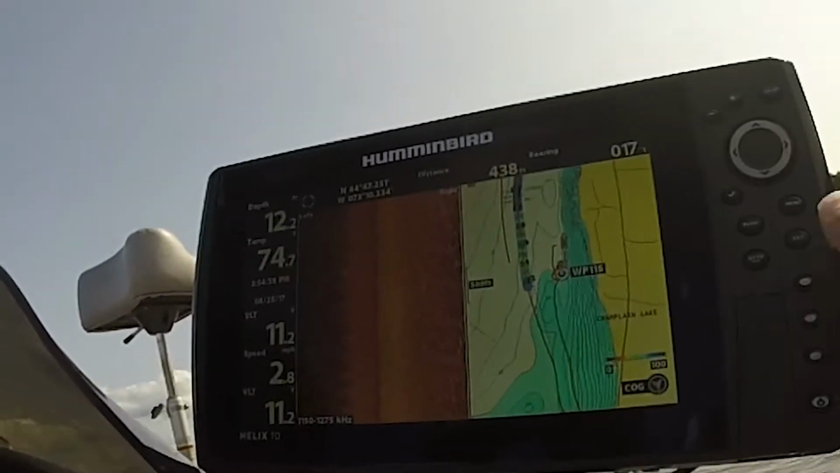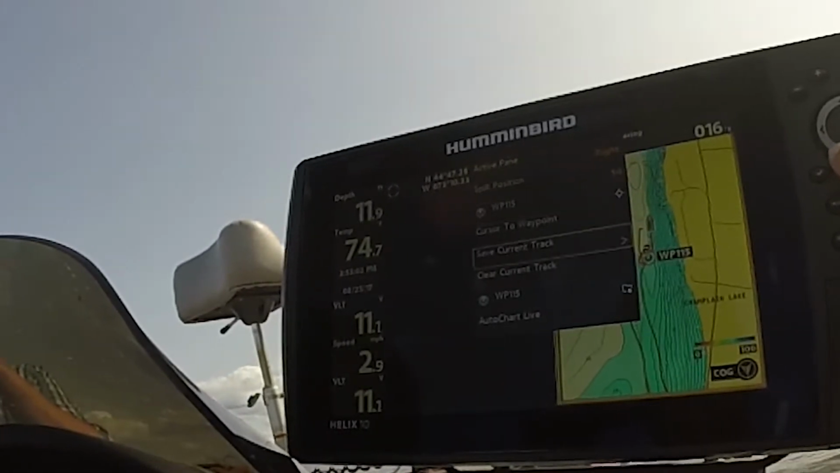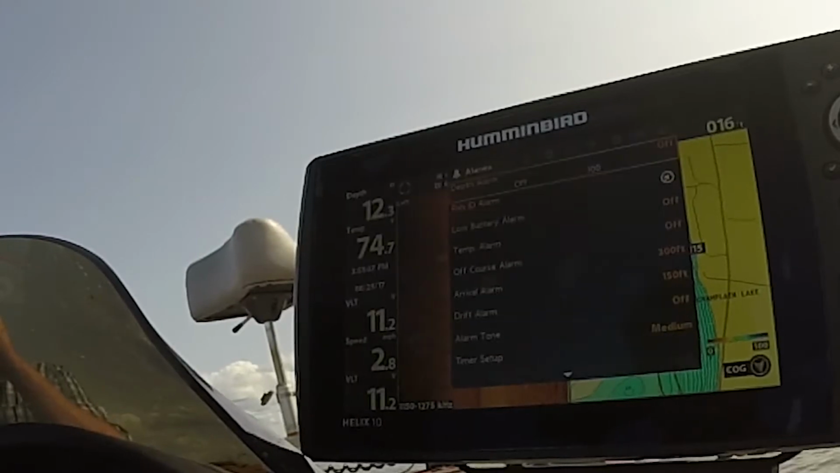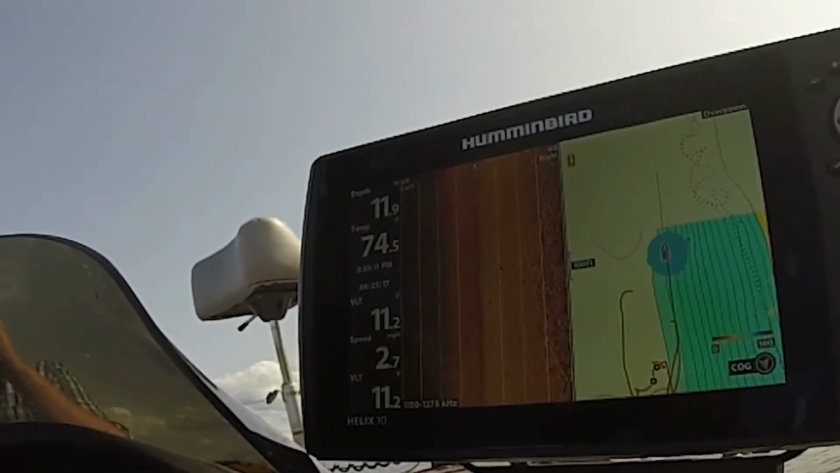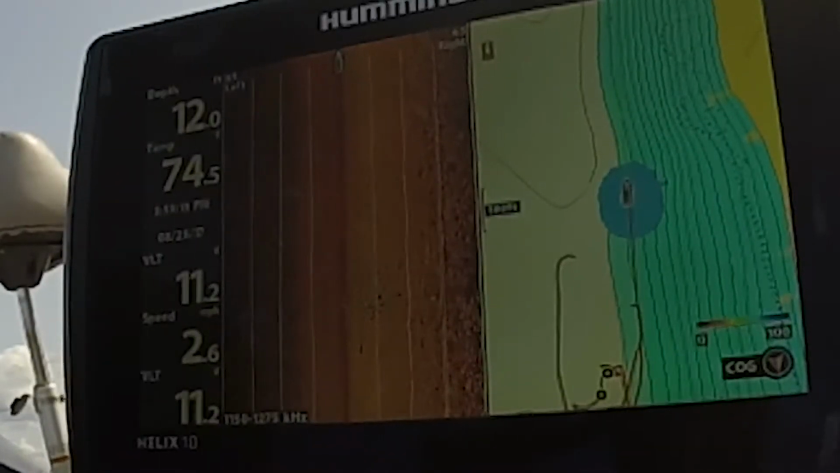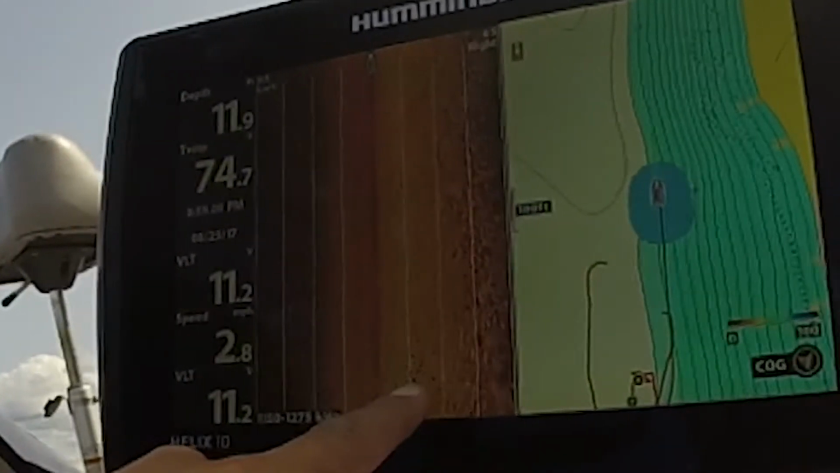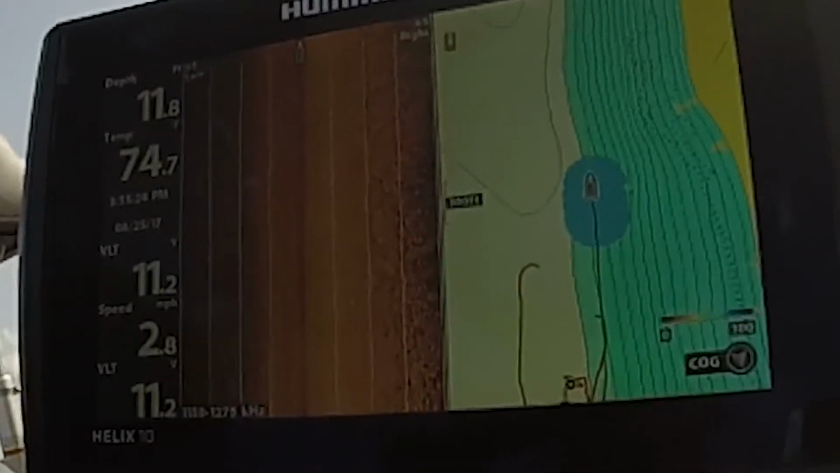The other thing I can do is turn on live scan, auto chart live I mean. And what that's going to do is give me a range of where my sonar is seeing left and right. So I just went under that dock right there, and those are all bait fish underneath, all those spots. So we're going to turn around there and go fish that real quick.